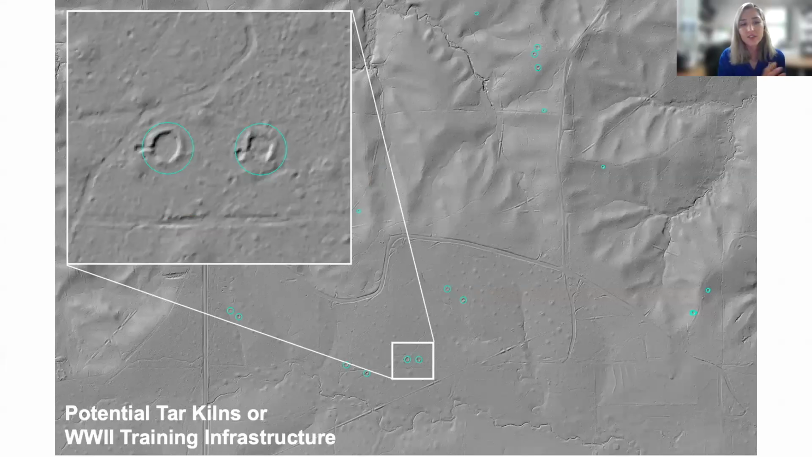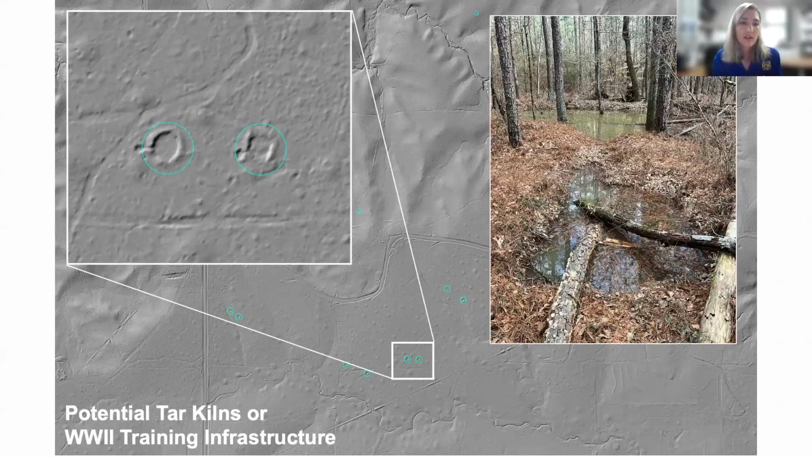Those pit structures could be potential tar kilns or World War II training infrastructure. If they are tar kilns, I believe they may be the furthest west identified. Next. And that image is during the ground truthing of the pits.